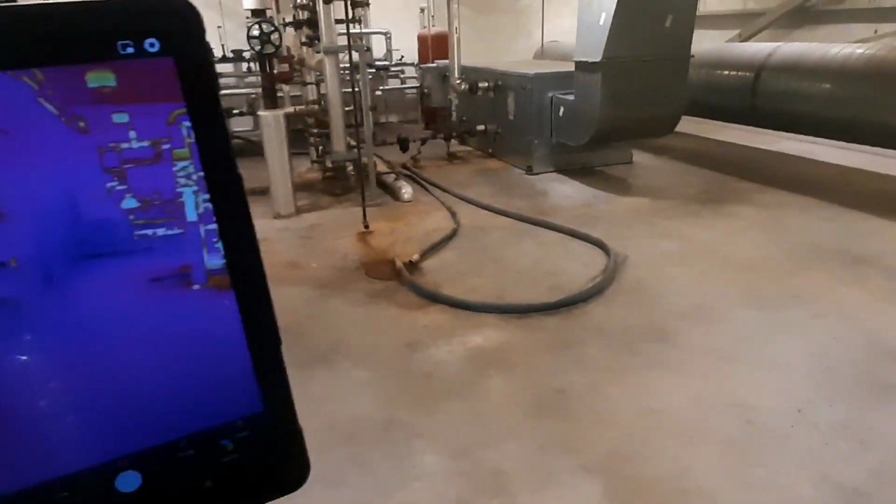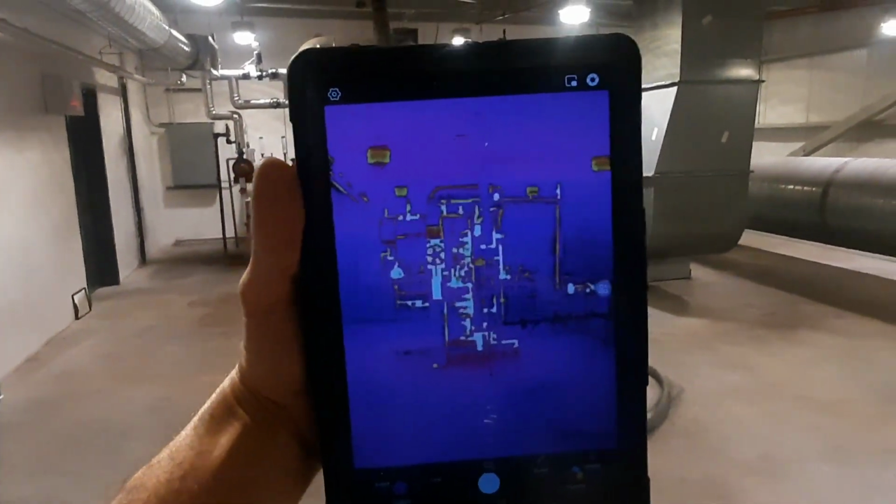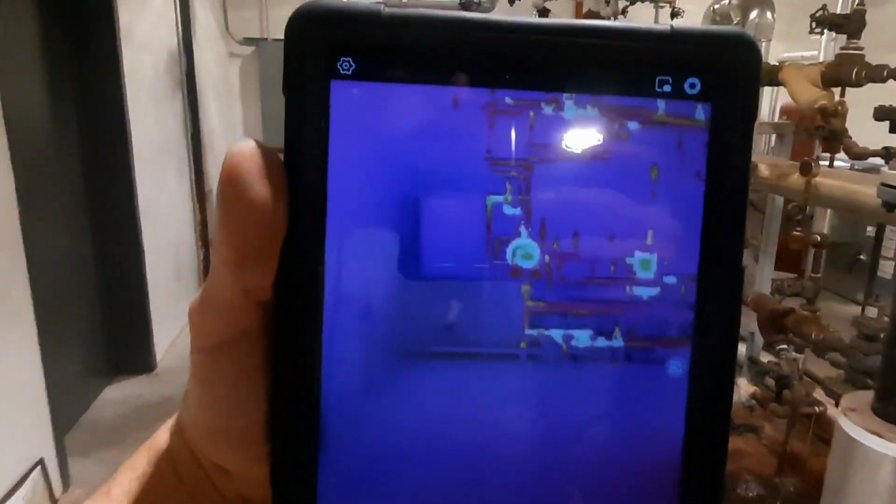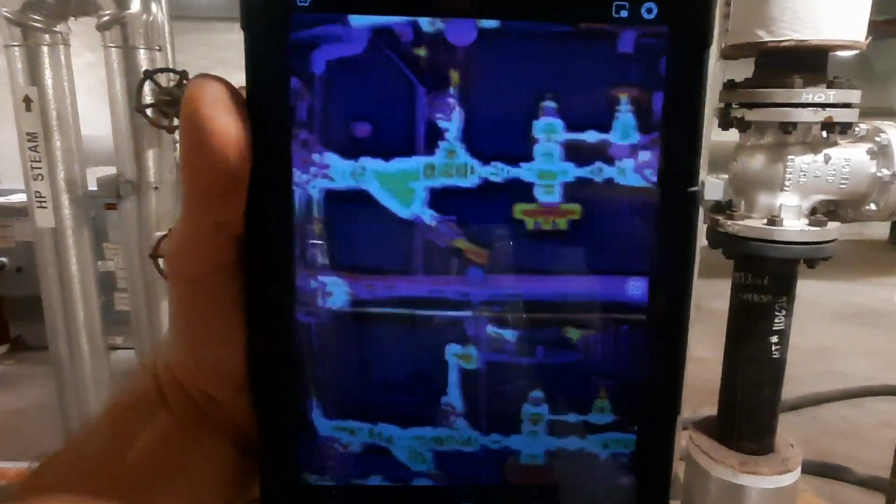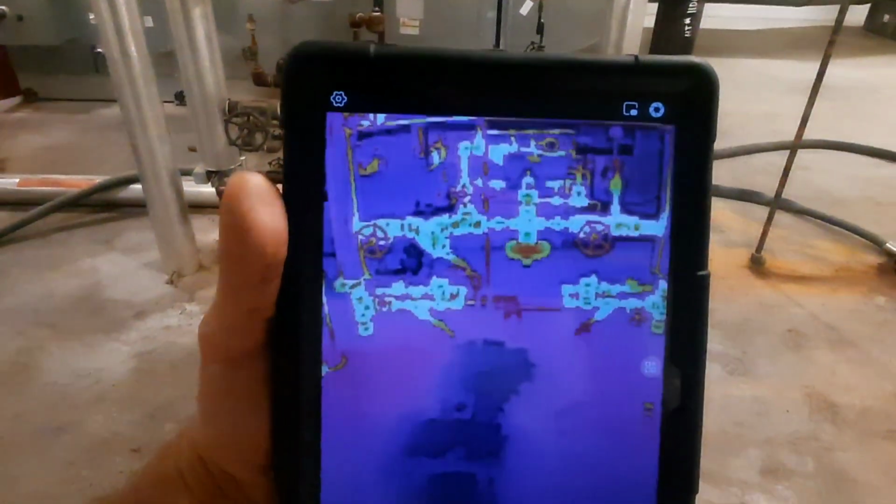So, I got the steam started up yesterday. Just here to check on a few things and try out the new camera. This thing is pretty sweet. Now, I think the image is clearer on my phone than it is on my tablet, but nonetheless, you can see everything, tell what everything is. It's too hot, it's not gonna let me do it. It has burn protection, as you can see.